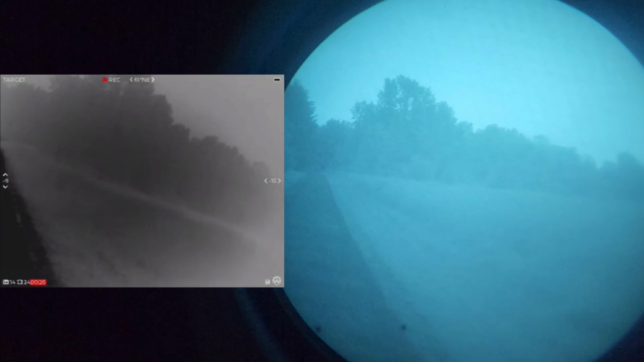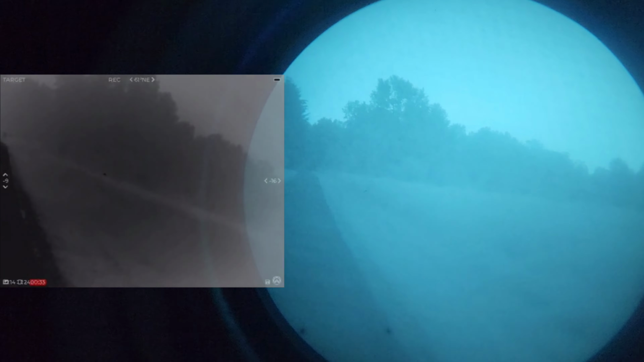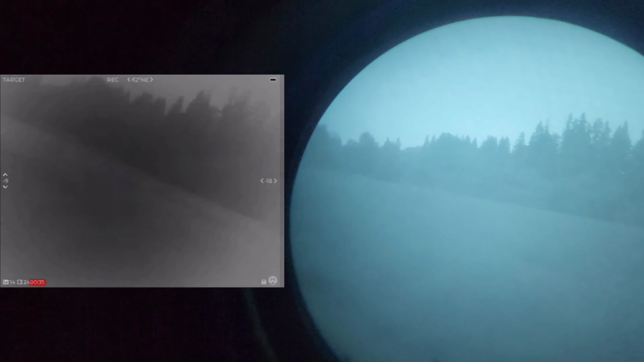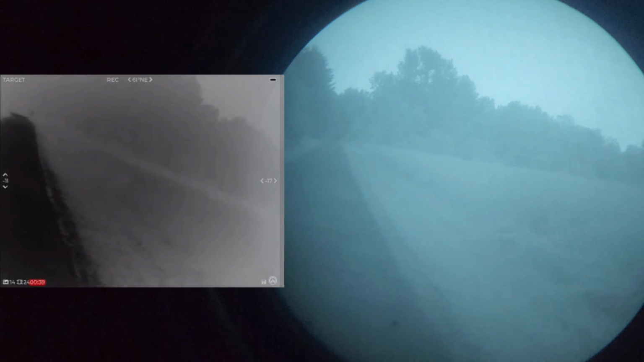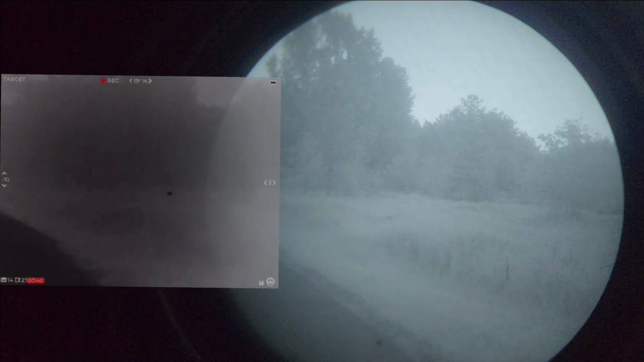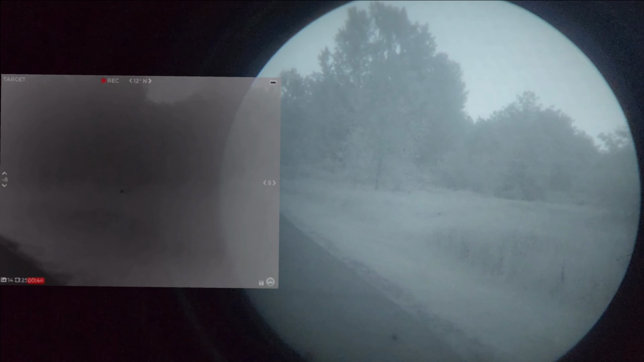Alrighty, so go ahead and check out that gray box on the left there, and you'll see a little black dot right in the middle. Now that is the same deer, I think, and it's probably at about 200 yards here, and as you can tell, the fog and the rain have really come in, so it's really difficult to see anything at distance with the night vision, but it picks up pretty quick, and the closer you get with the thermal, the more it's going to start to pick up.